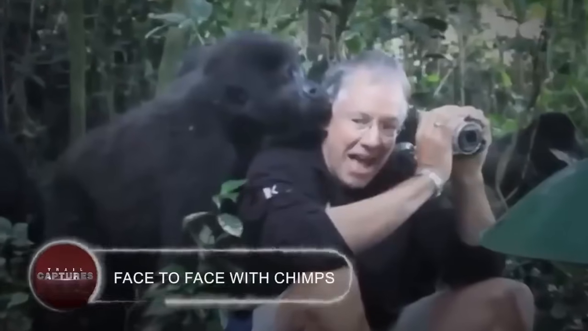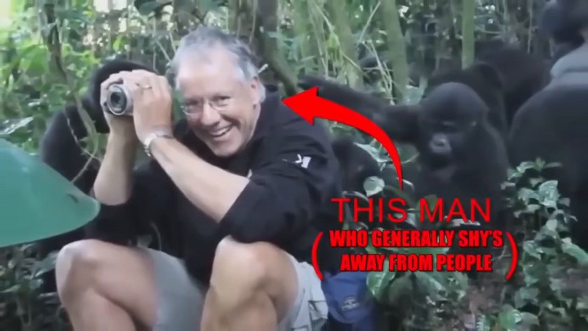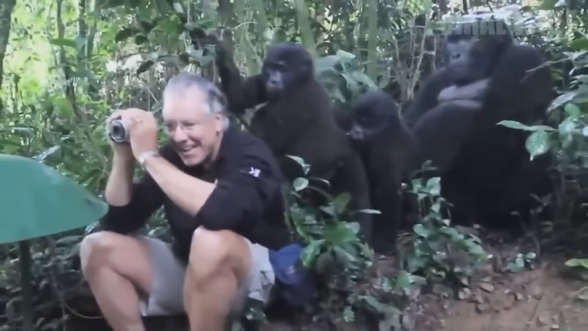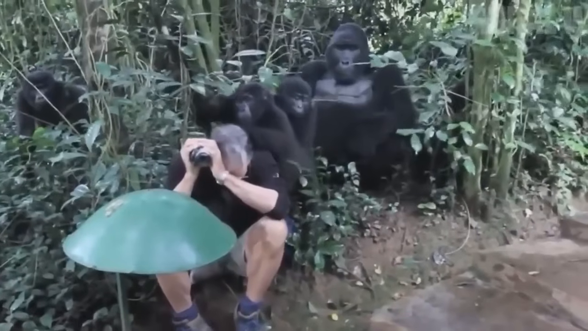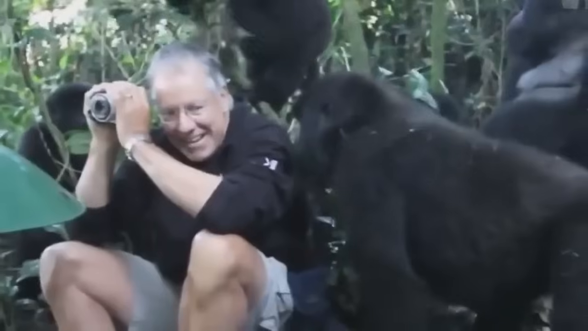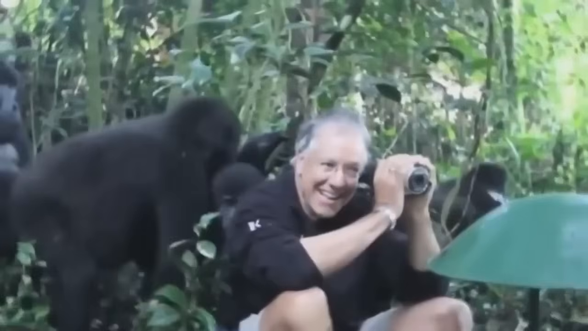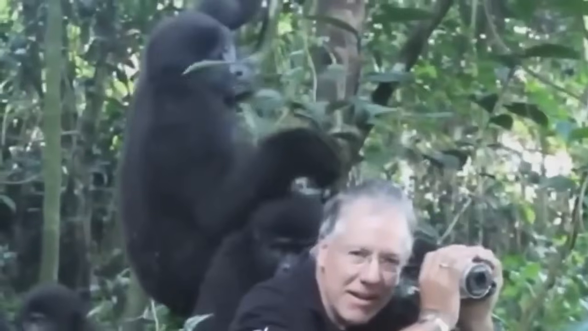Face to face with chimps. This man, who generally shies away from people, was shocked to see the chimp seated next to him. He was terrified, but tried controlling himself. He's being incredibly patient. They gave off the creepiest vibes when they sniffed him and then pricked the terrified man with their sharp nails. Even more, one of them scaled the tree to presumably perch on the adventurer's back.